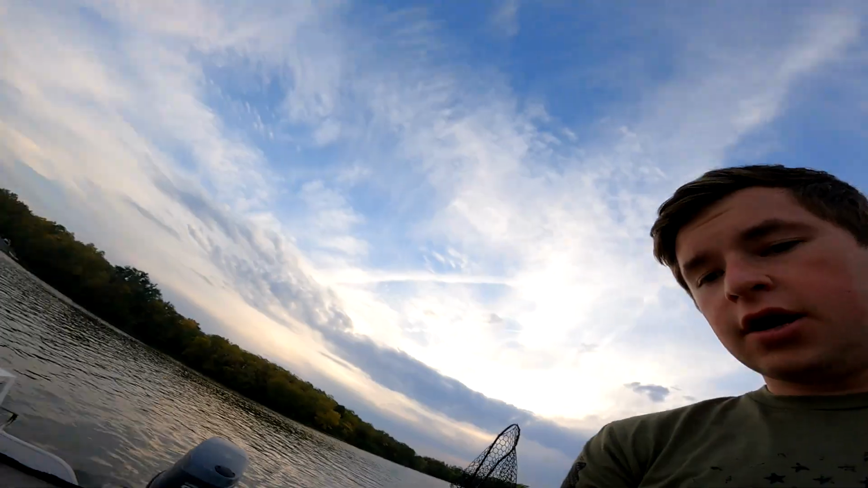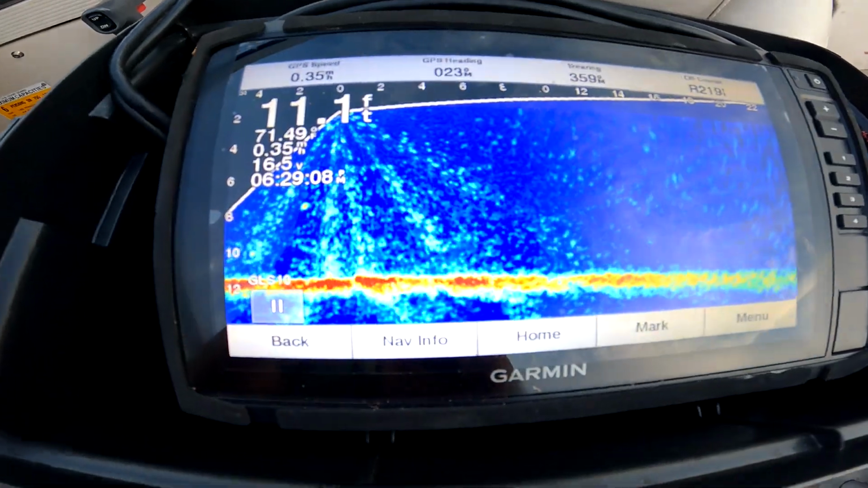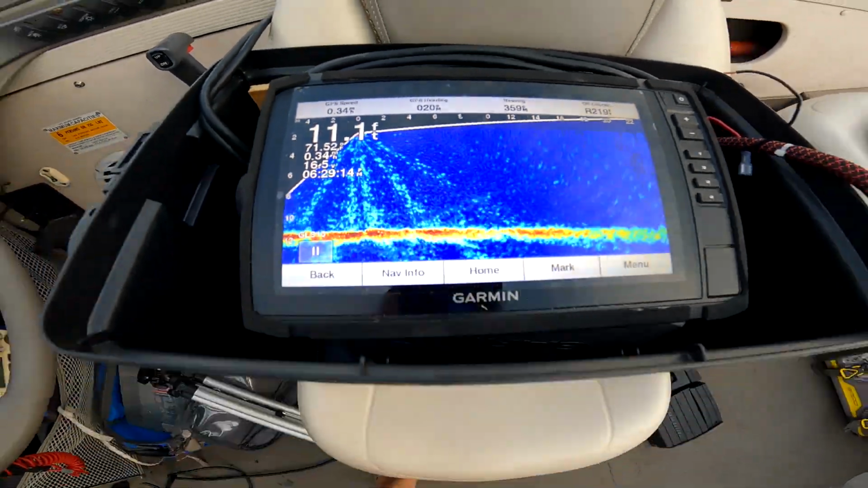What's up, everybody? We are on the lake, and I'm gonna show you guys the setup that I have for my Livescope, okay? So here it is. This is the Livescope right here. This is the 93 SV. Oop, didn't mean to do that. As you guys can see, it looks pretty clean. I might have to set the depth about a foot deeper just because it looks like we're moving around a little bit there.